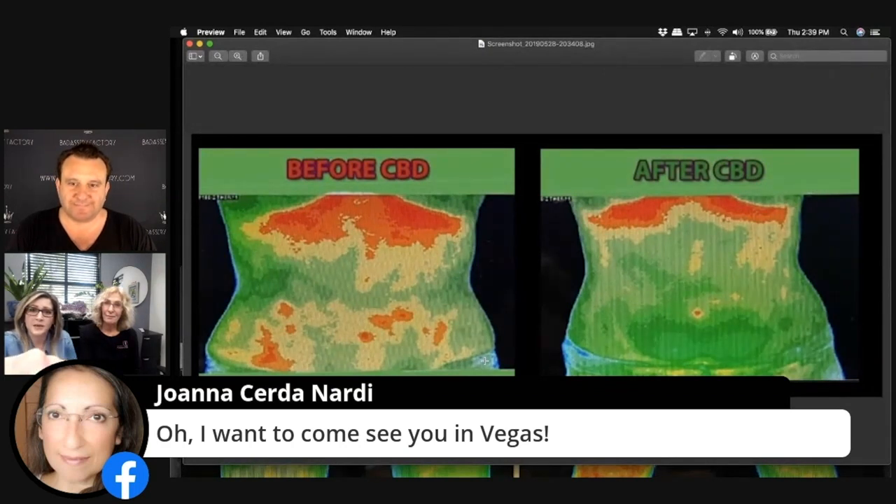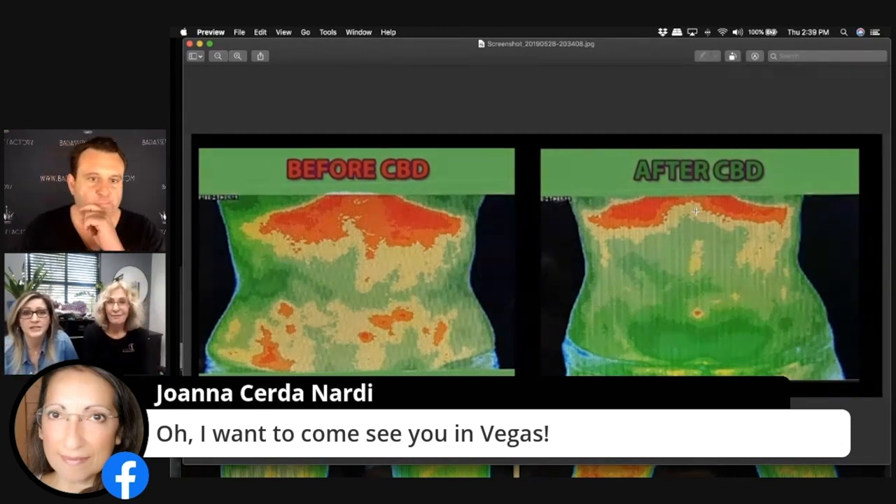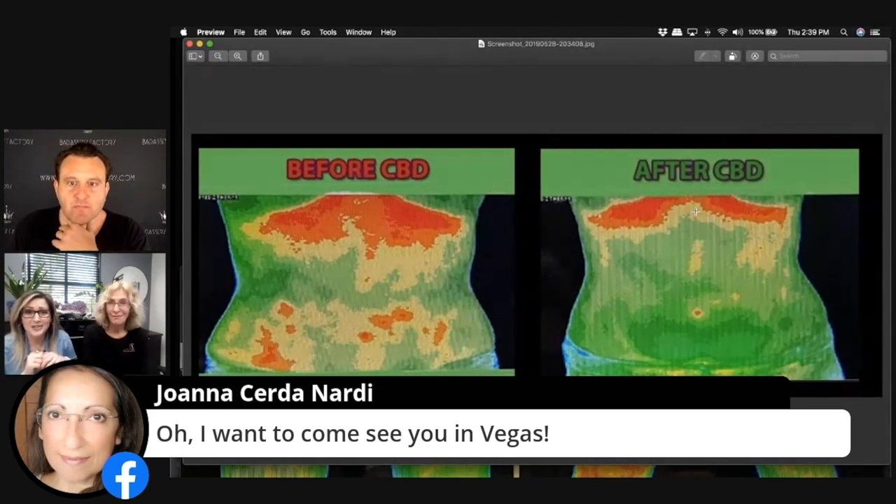And by the way, the big patch underneath there, that's activity and lymph, right? Well, that's your stomach. So stomach and lymph is underneath your breast. Right, and the only thing that changed, because I still to this day do all of those things, was that I started taking CBD. So this was just kind of a cool side effect. It's not what I was taking it for.